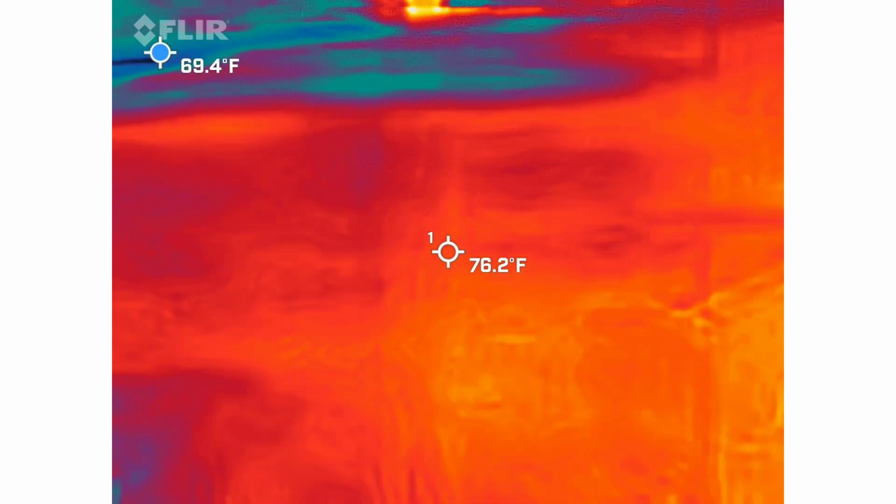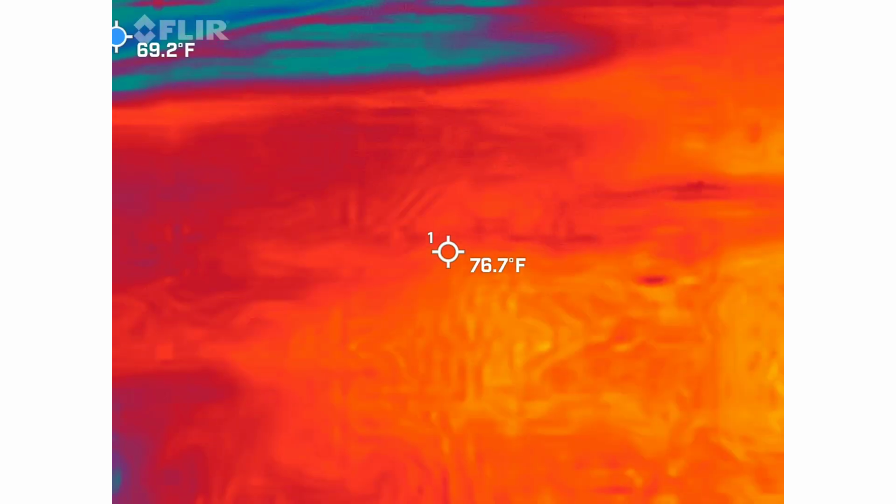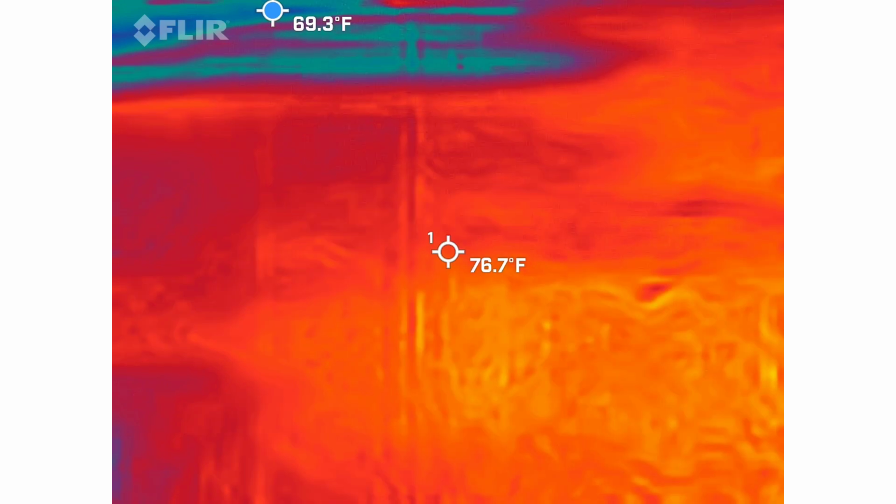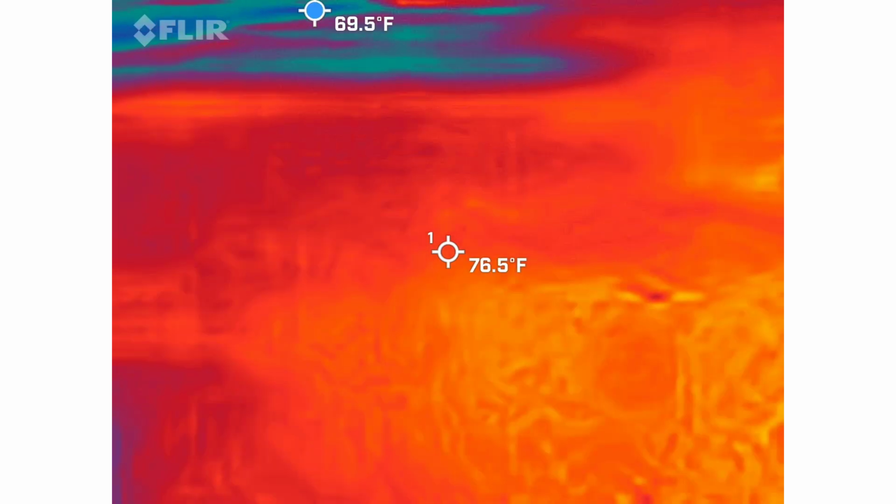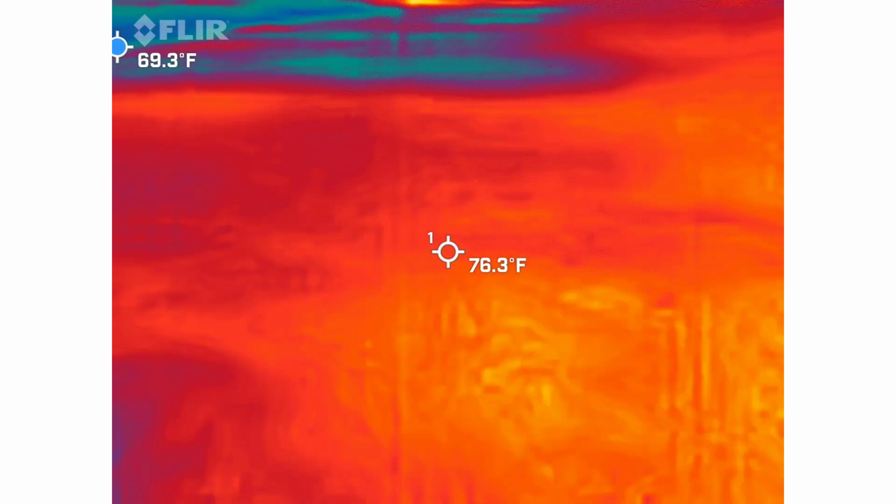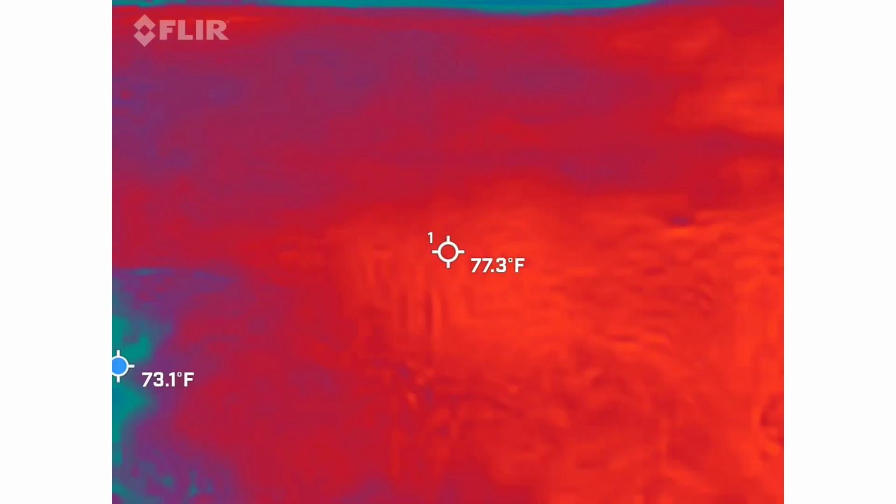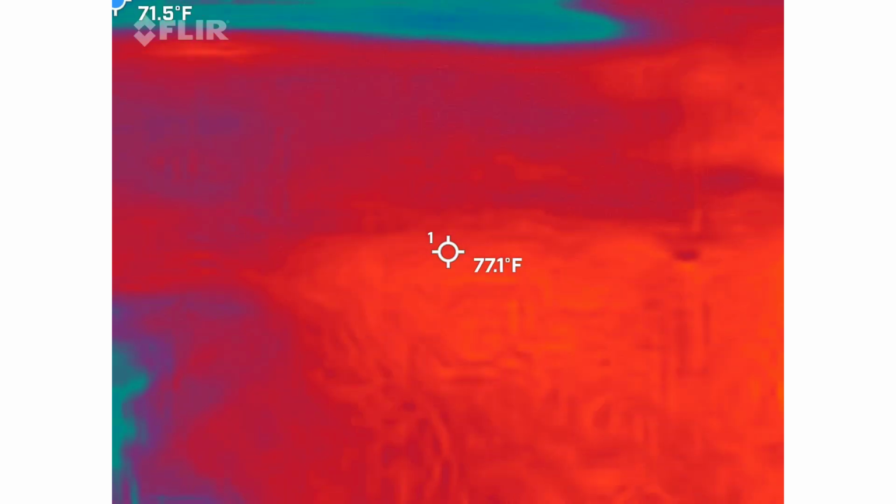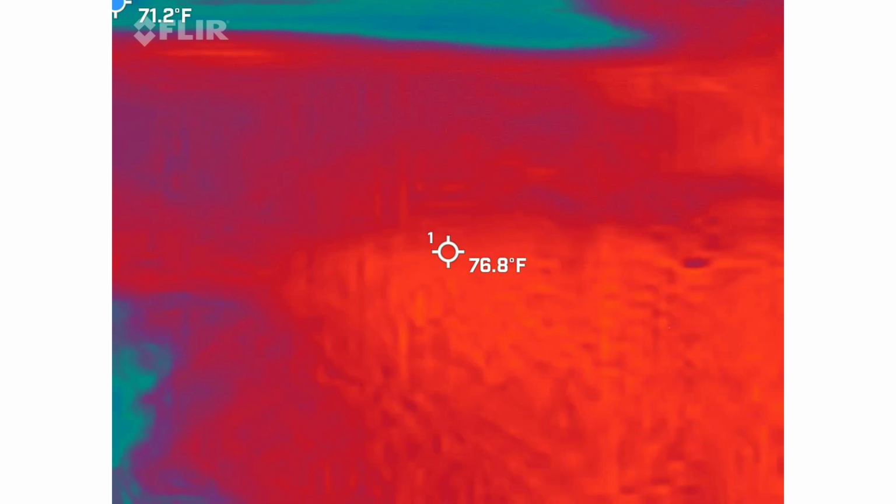Last but not least, I think I have one of the 3 figures. That one was super cool. We actually caught 3 figures at the Pinckney Mansion site standing behind my group that was with me. I don't have it with me, but it was caught on the thermal imaging camera as well. 3 adults standing behind my group of 5 to 6 people. It was pretty crazy stuff.